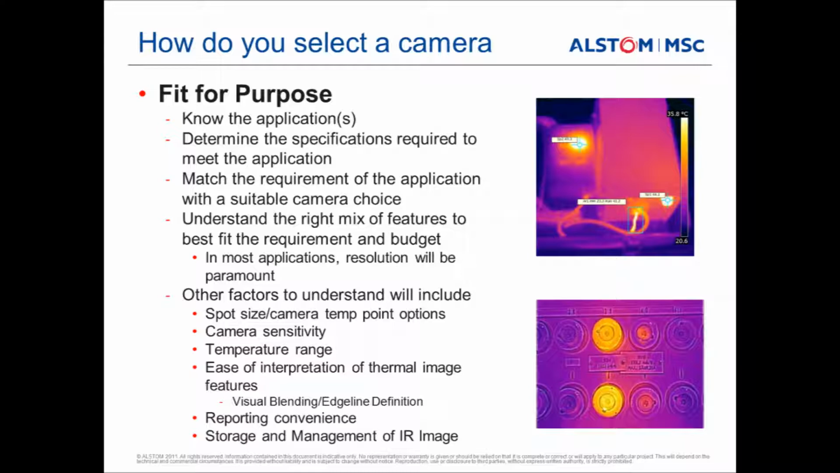And there's different ways we can do that. There's visual blending, there's some new edge line definition features, which you see on the picture there on the screen, which help to enhance the thermal image and almost provide a visual appearance. And then there's other factors like reporting convenience, and often a neglected thing is how do we actually store and manage the infrared images that we have, because often we can have thousands of these images, and it's where do we put them so that we can retrieve them and find them easily. So there's some important things that we need to look at when we're actually selecting a camera.